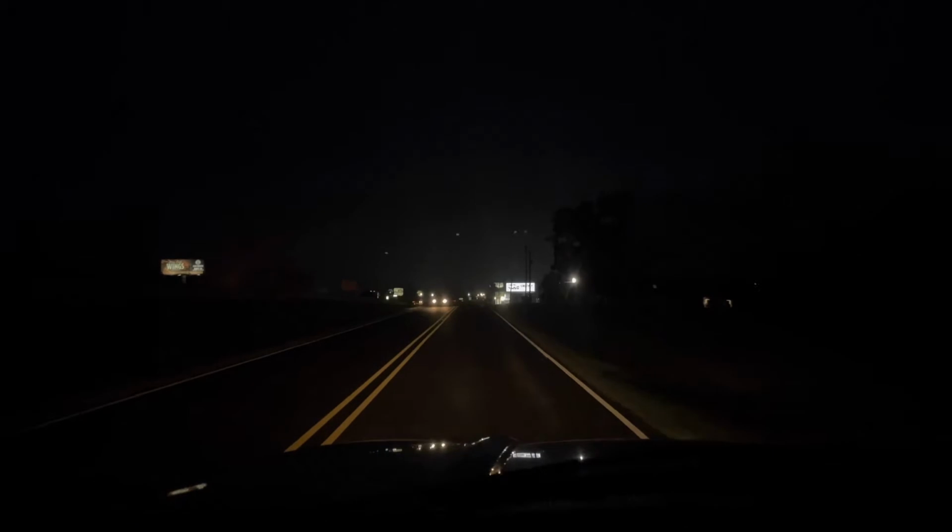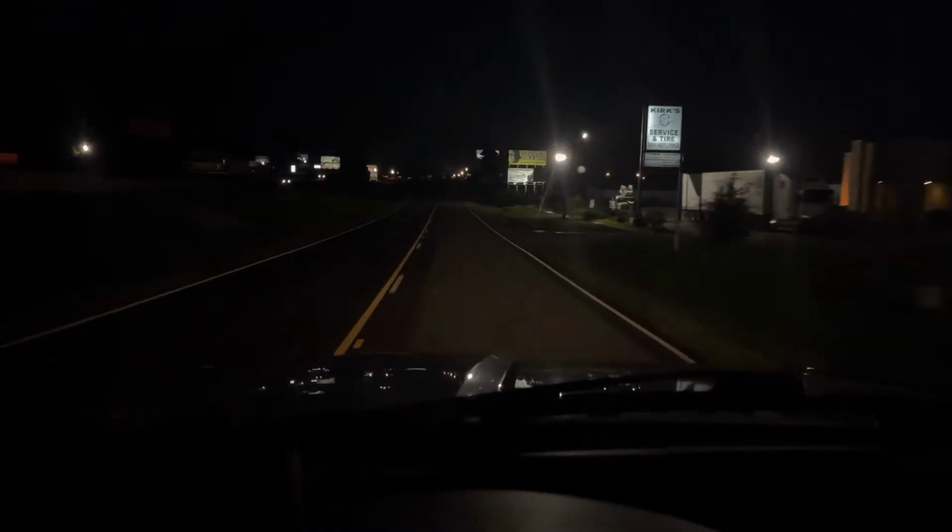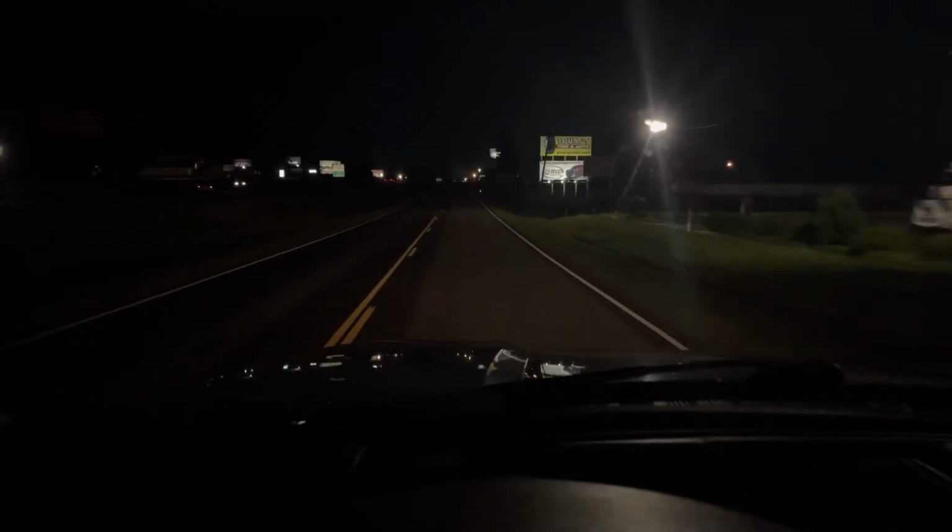These right here are just the halogens, and I just wanted to give a good comparison of what they look like. Again, we're kind of in the city, so you got street lights and everything else. And when I get next to a street light, I can't really tell where the street light is and where my headlights are. I know in the videos you can, but in real life you can't. So this is with the 50% window tint, and this is without it.